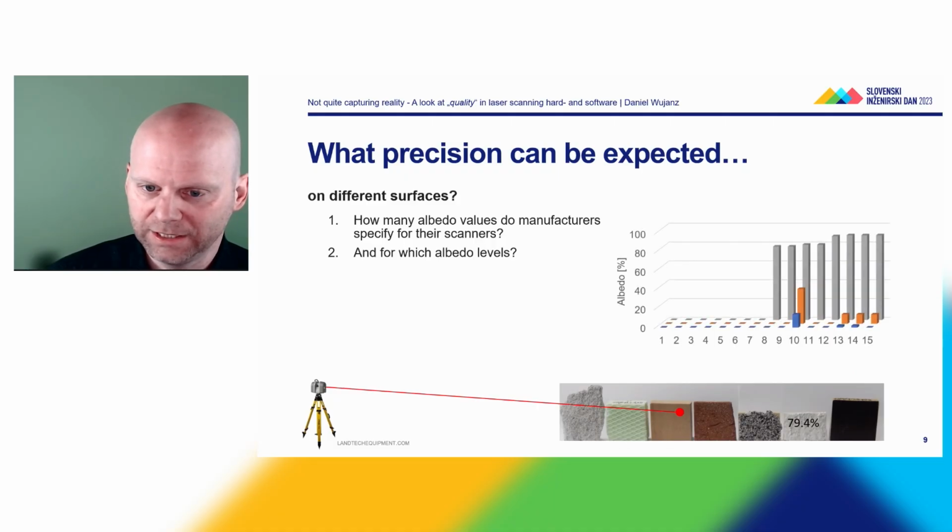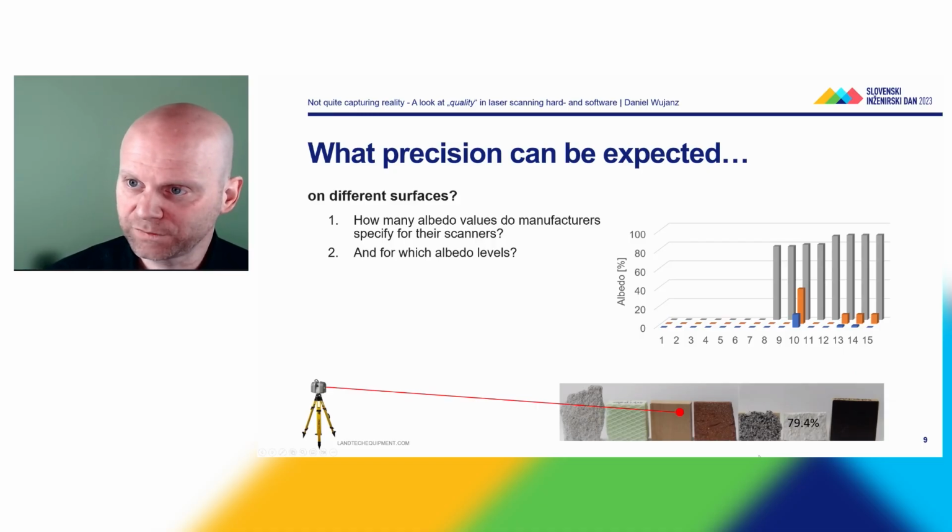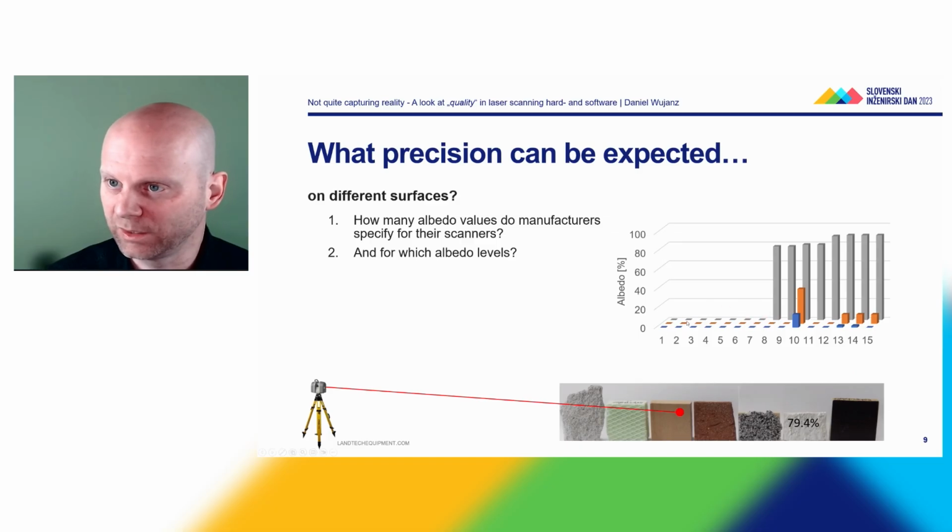And here you can see, again, the 15 on the horizontal axis, the 15 spec sheets for static laser scanners. On the vertical axis, you can see the albedo, or the quotient of reflection. You can see that 7 spec sheets don't tell anything about these values. You can see that 4 manufacturers specified, which I think is very good.